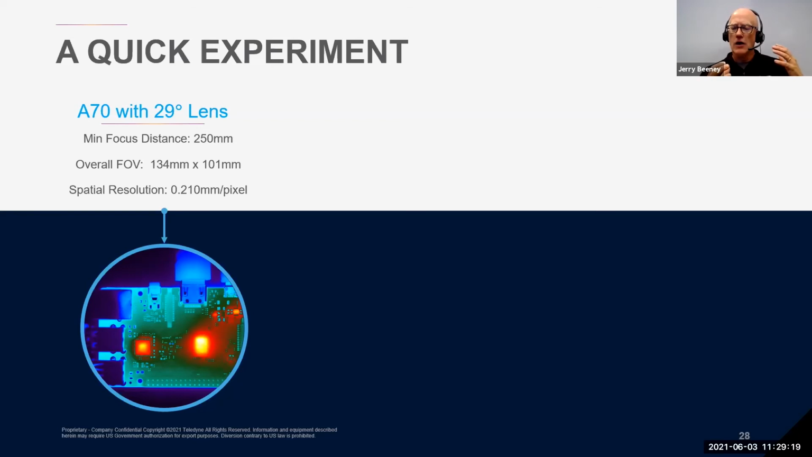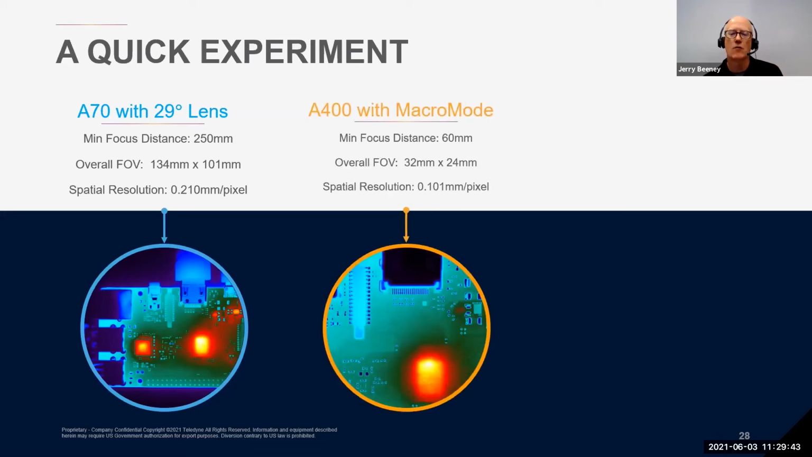So for just a bit more cost, you can get an A400 science kit that comes with FLIR macro mode and the Research Studio software. And although the A400 camera has an overall resolution of 320 by 240, which is actually less than the A70, the macro mode feature makes it a very flexible system. With macro mode enabled, the working distance of the A400 to the Raspberry Pi drops to just 60 millimeters, and the overall field of view shrinks down to about 32 by 24.